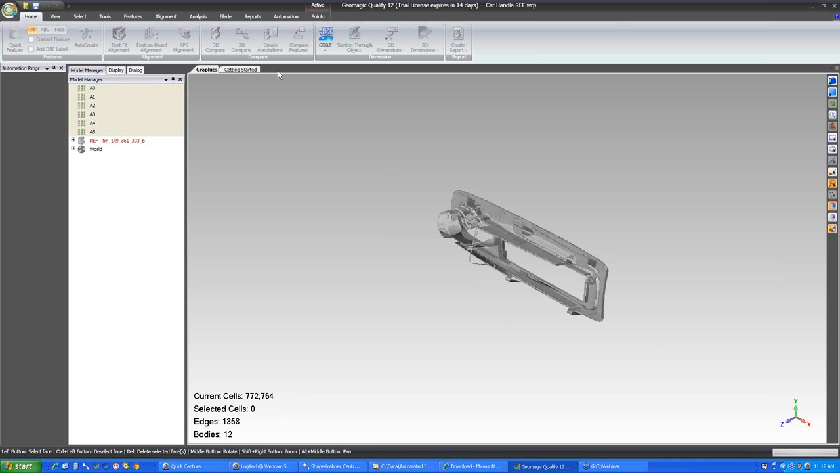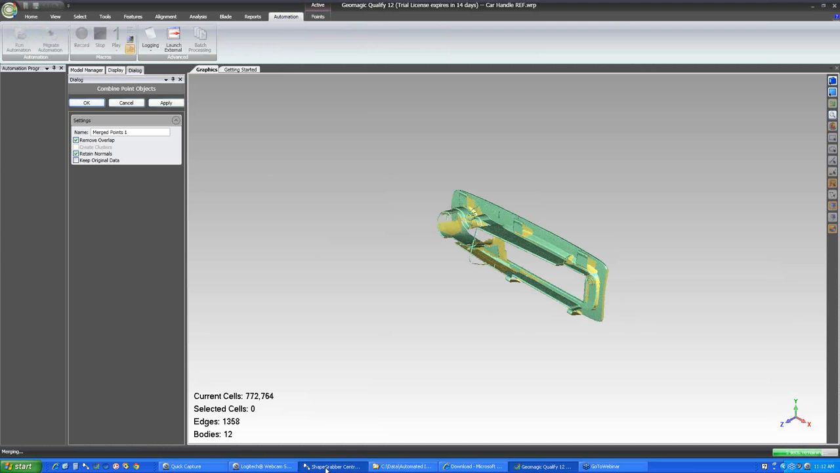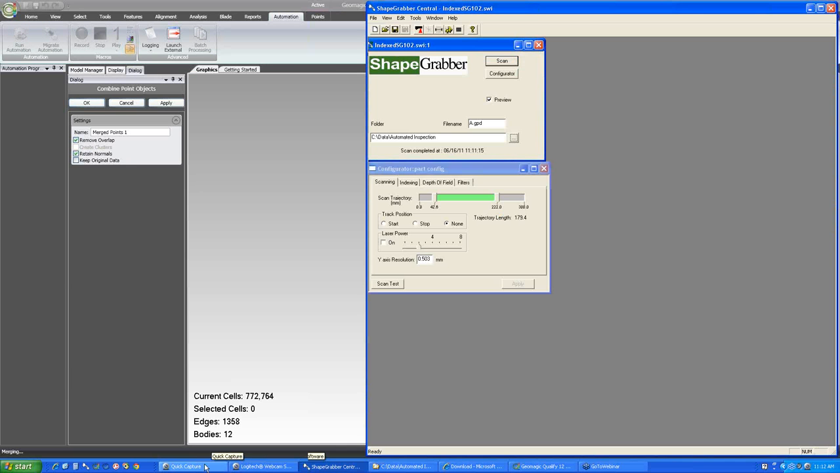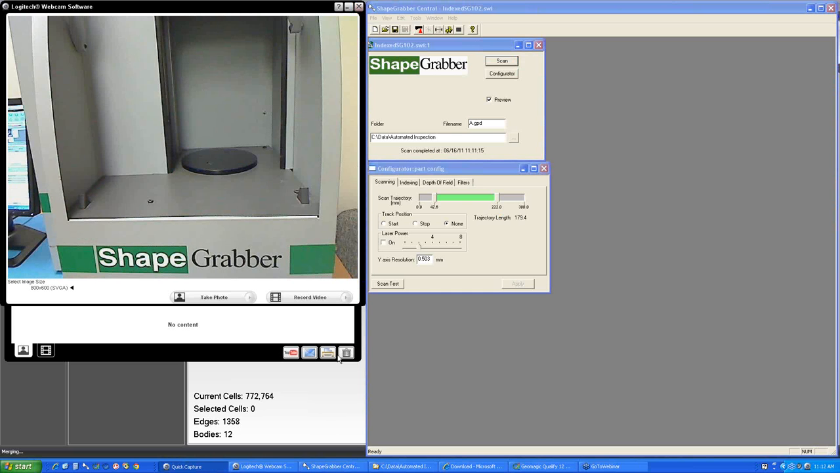And I'm going to run just a simple little processing step here that's going to take those 6 scans and combine them into one data set. Now while that's processing, it'll just take a few seconds. What I'll do is I'll put a second part on the system and we can start acquiring data on it.